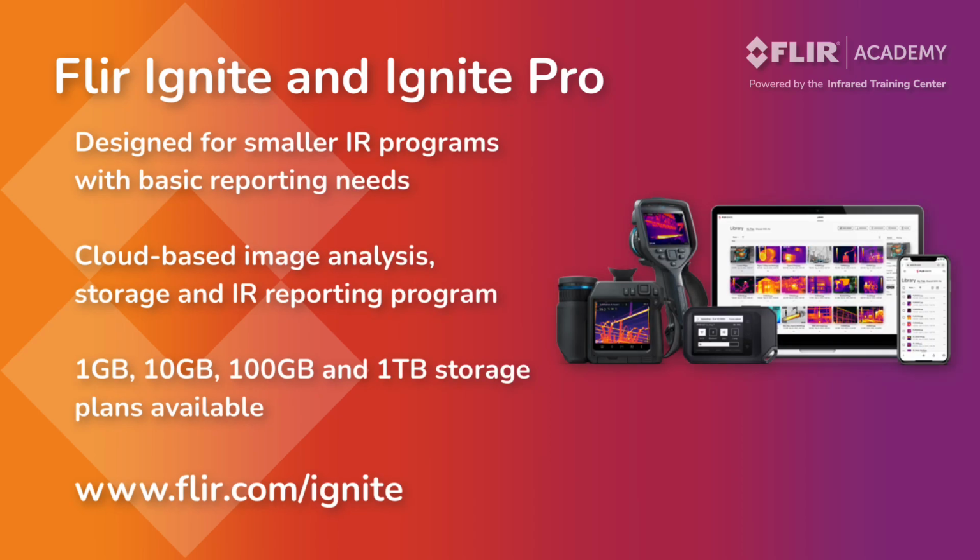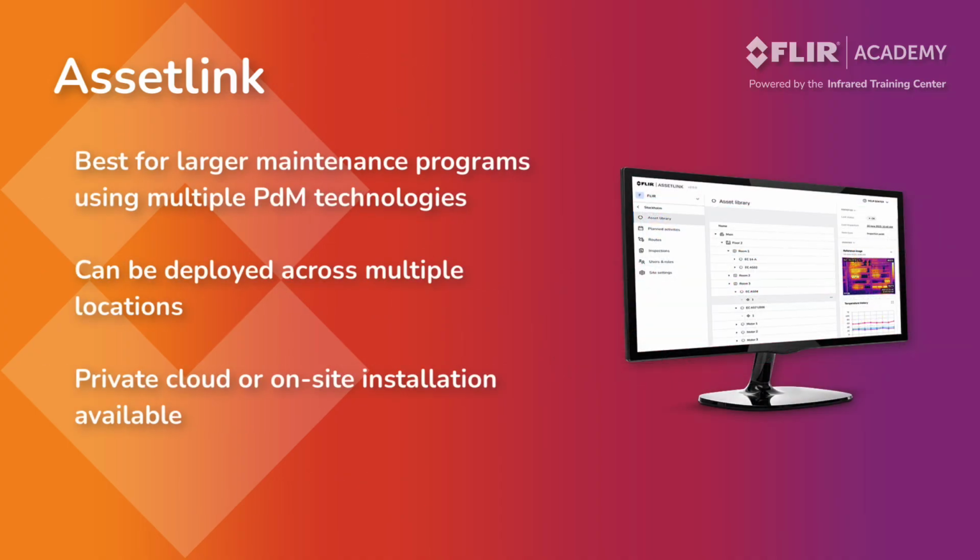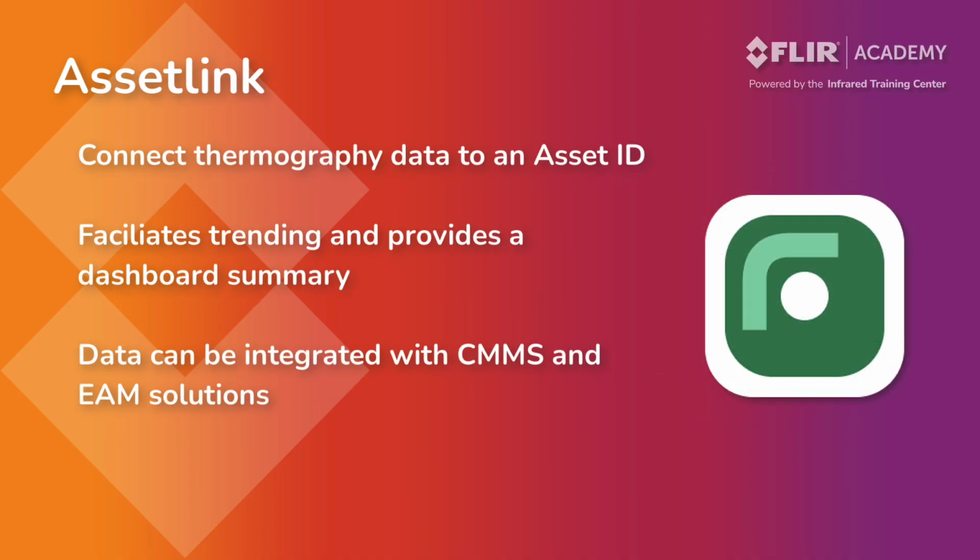Flir Ignite and Ignite Pro are designed for inspection programs with basic image analysis and reporting needs. The software provides the ability to edit images and generate reports while also backing up your thermal data to the cloud. AssetLink is for maintenance programs that require more robust reporting and data management features. It can be deployed across multiple sites, set up as a private cloud, or configured as an on-premise installation. AssetLink lets you connect your thermography data to an asset ID. This makes it easier to trend conditions over time while providing a dashboard summary that is used to communicate with other data management products. This includes a computer maintenance management system or an enterprise asset management solution.